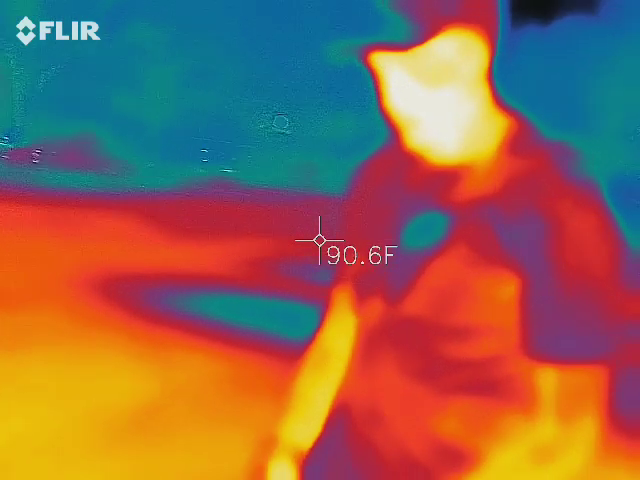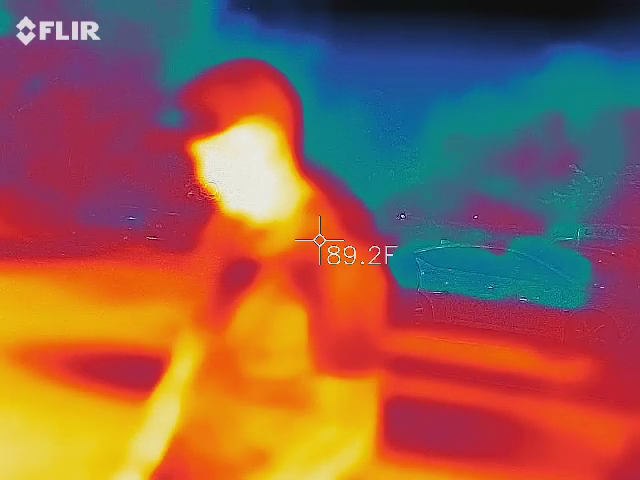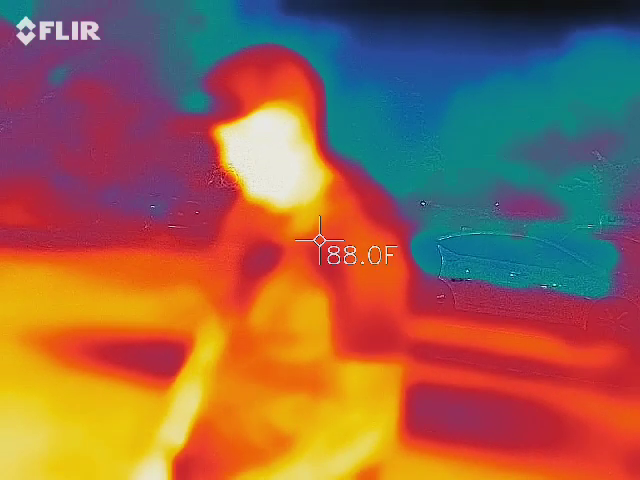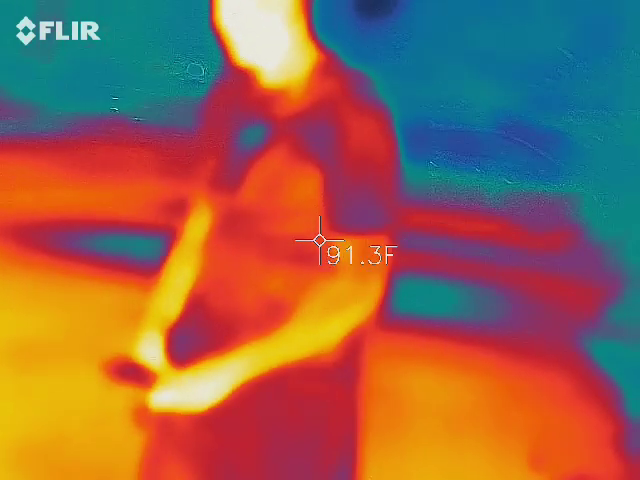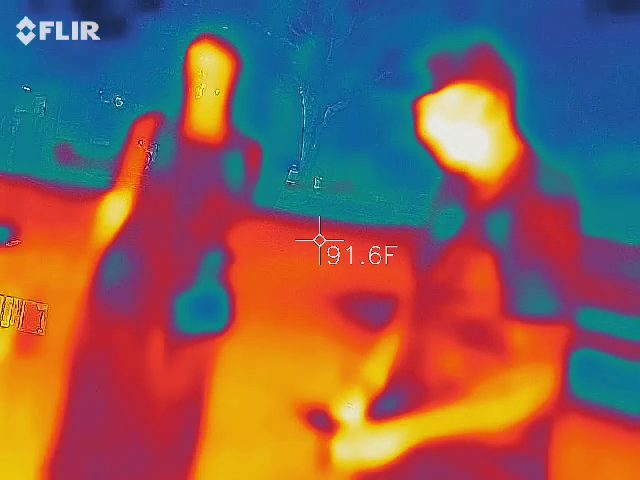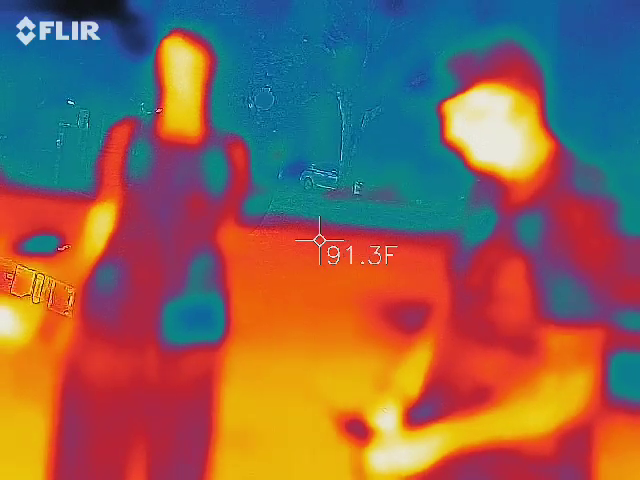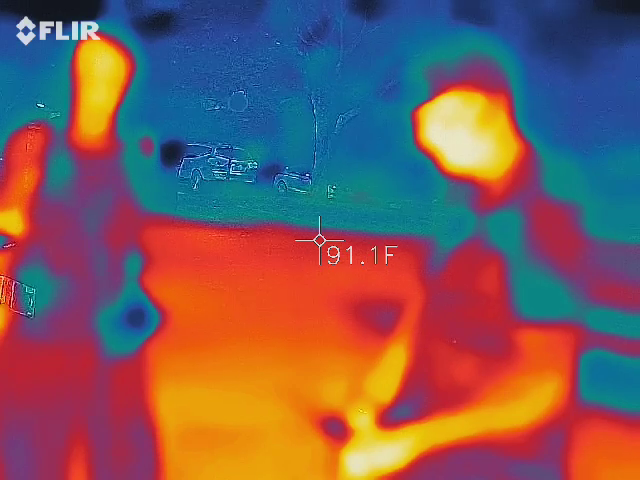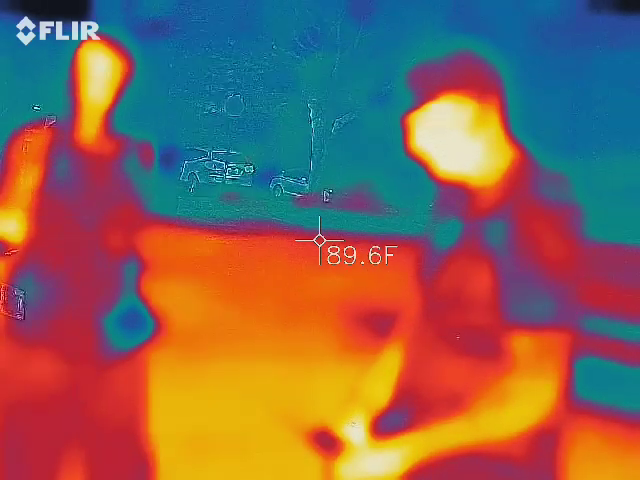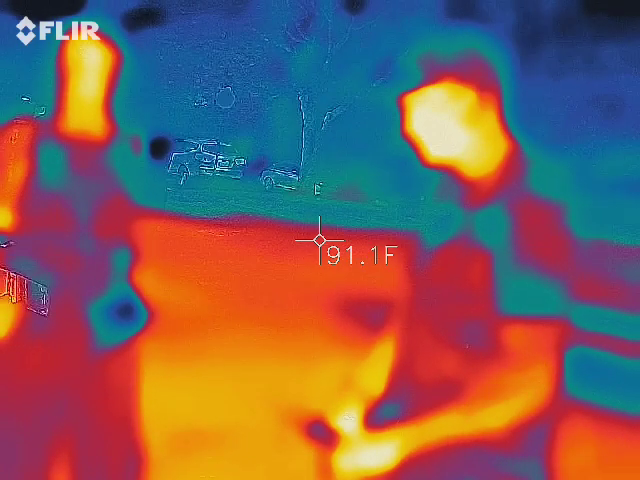Temporary. 8.7. 14.5. 1.6. Right here in South Carolina. I'm starting to get a headache right here. Okay. You seem stable, so I'm not going to rush us out of here. Getting a couple of little spikes, like 5.9, 7 point something.